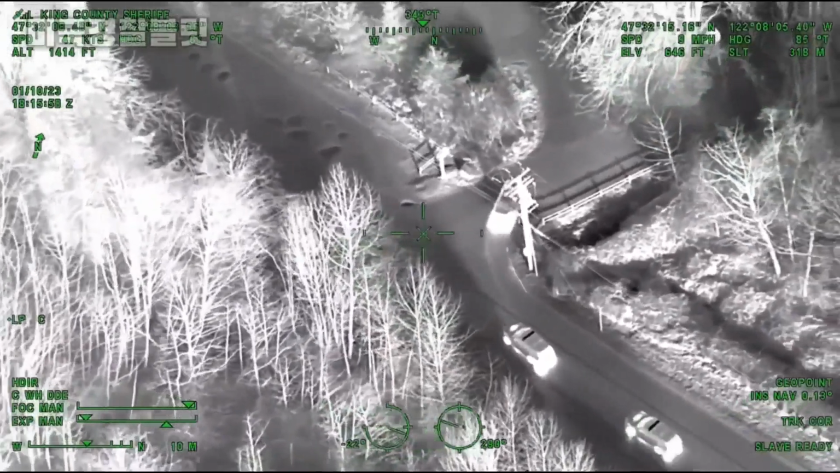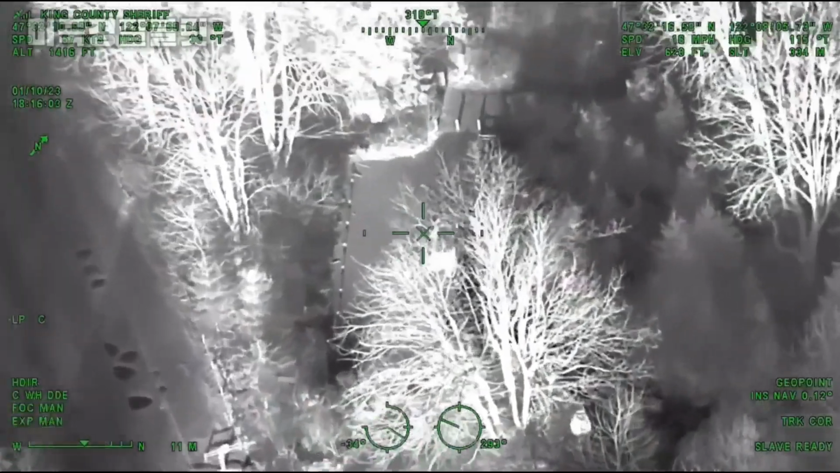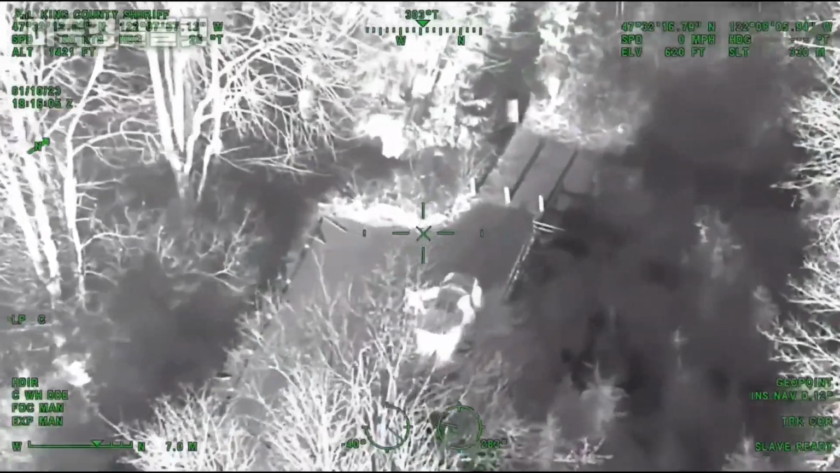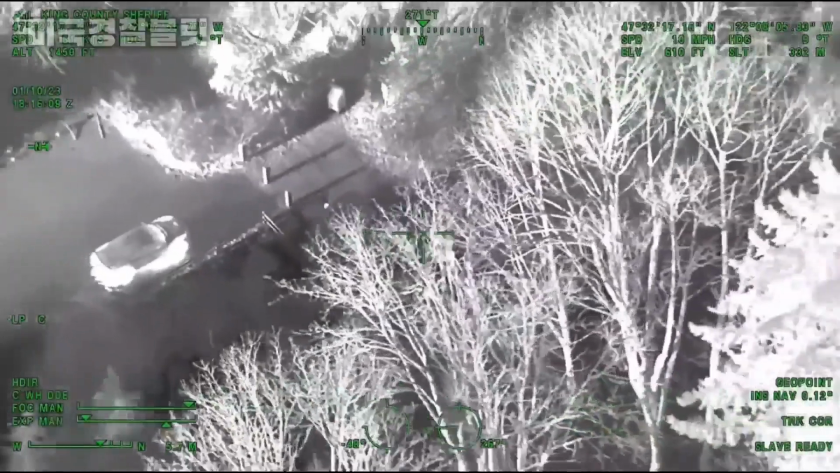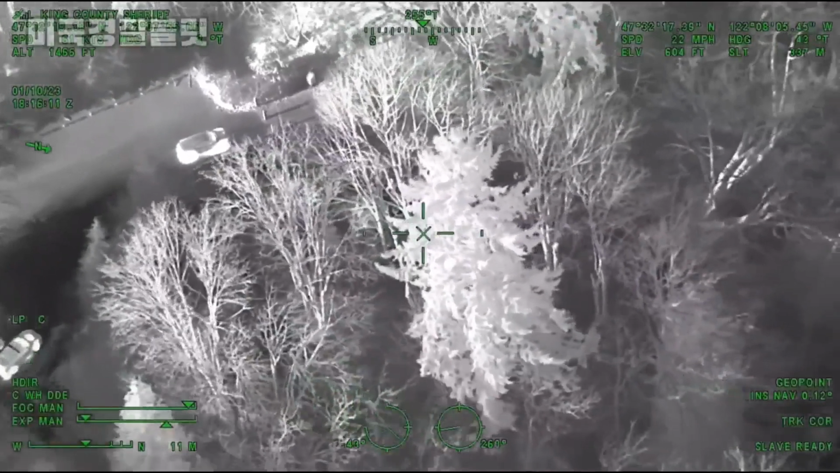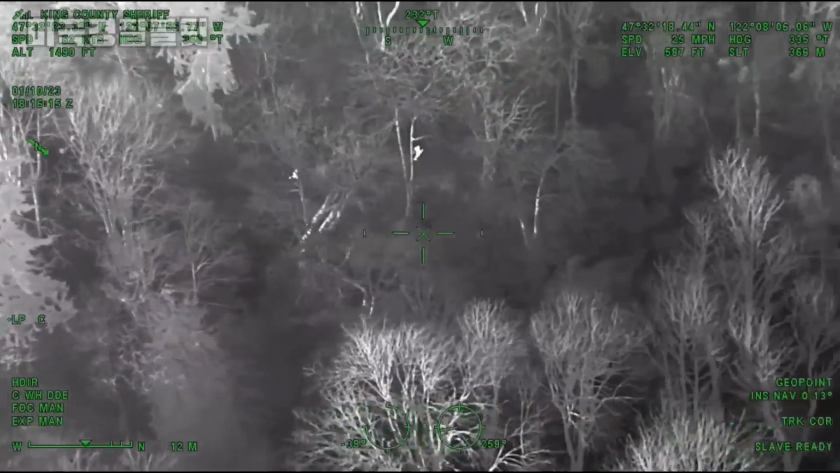Okay, he's making the next right here, going in. Looks like we're getting ready to bail. Okay, I got the driver. Driver's bailing out. Driver's wearing like a brown shirt. And looks like they're bailing into the woods. Go straight off the nose of the car into the woods there. Get K9 here.